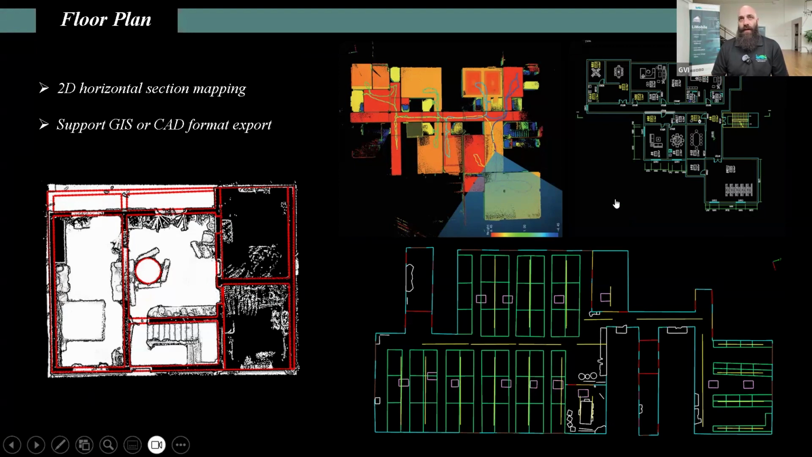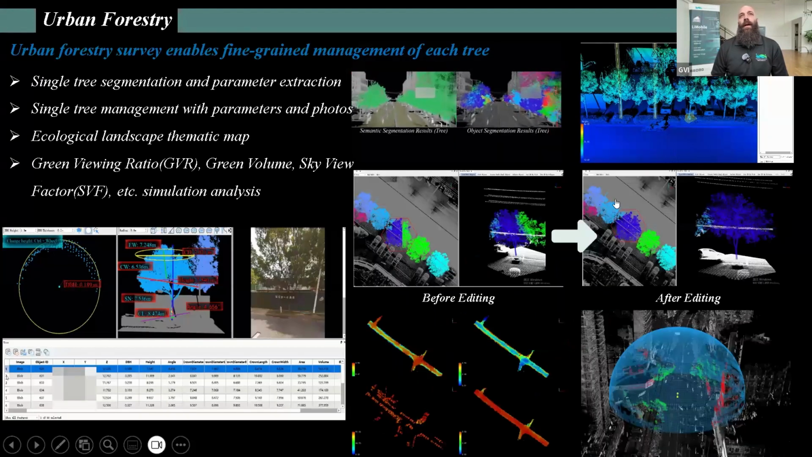It supports GIS or CAD format exports. This is being used collectively quite often with the LiGrip for internal mapping, but also externally it can be utilized for CAD mapping or Bentley or Trimble Business Center.